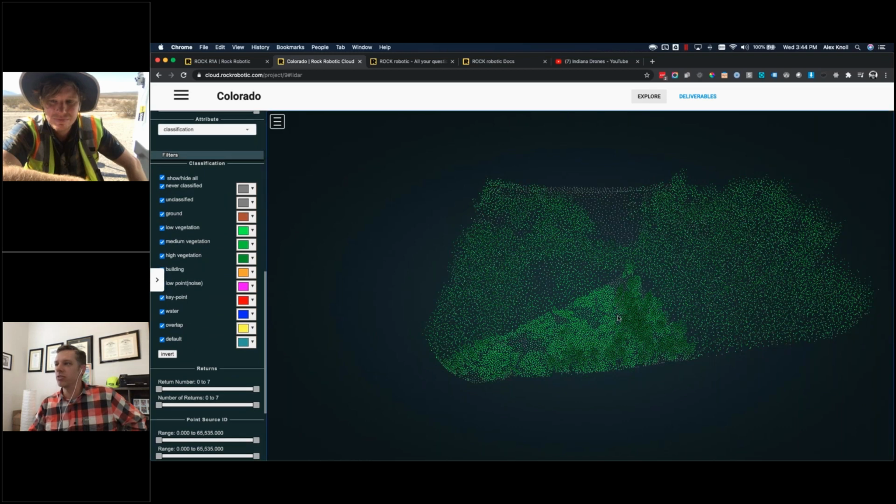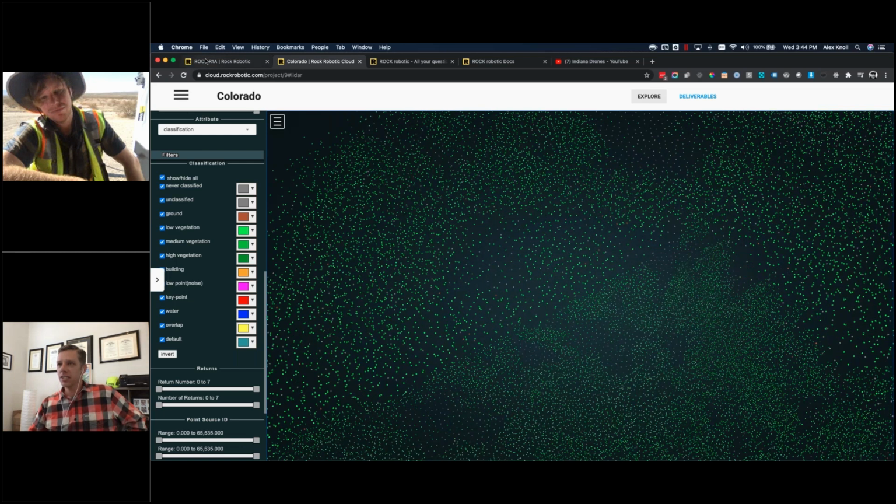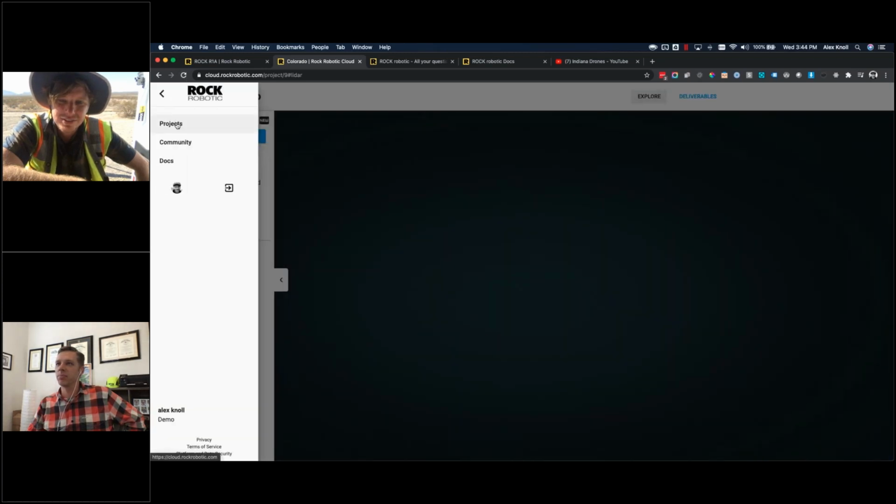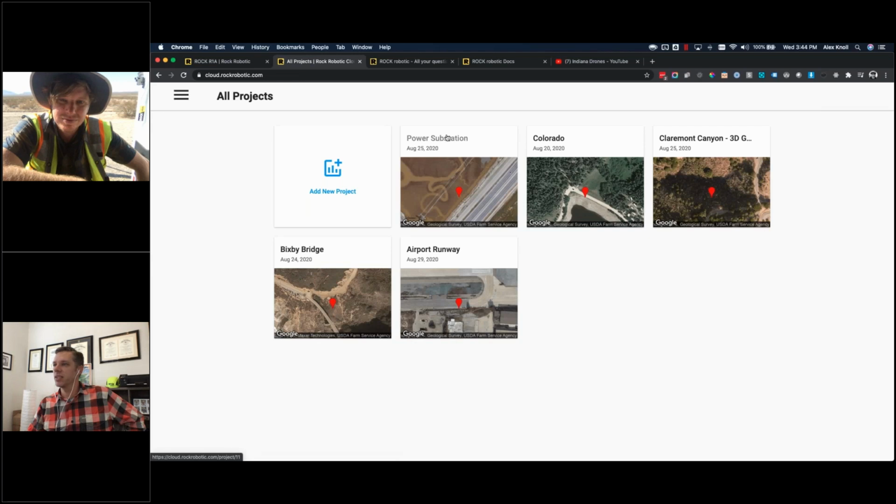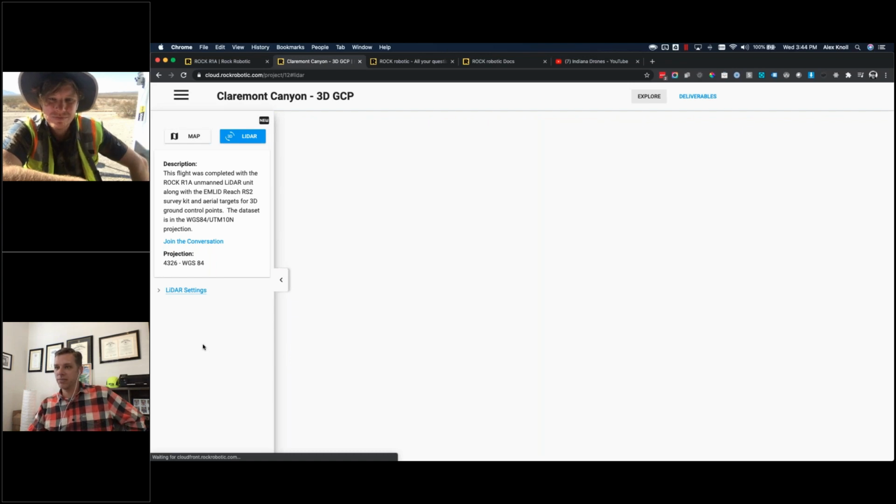So it shows the point cloud here. It's not loading. Let me try refreshing. Yeah, I think I might be hitting the edges of my bandwidth. Let me see if another one's already preloaded. I was on this one earlier. Might be cached.